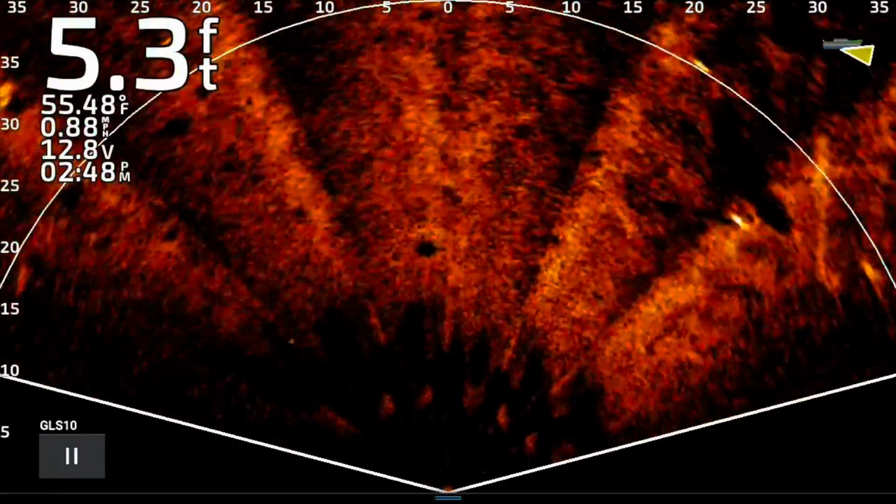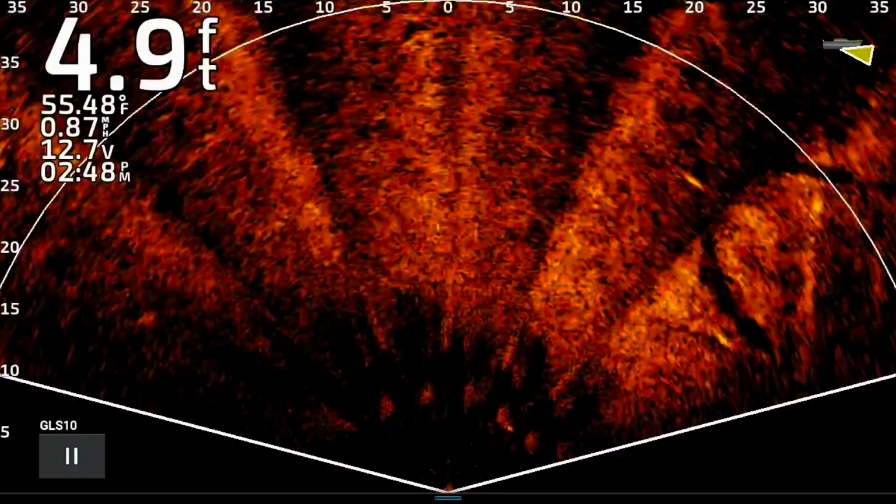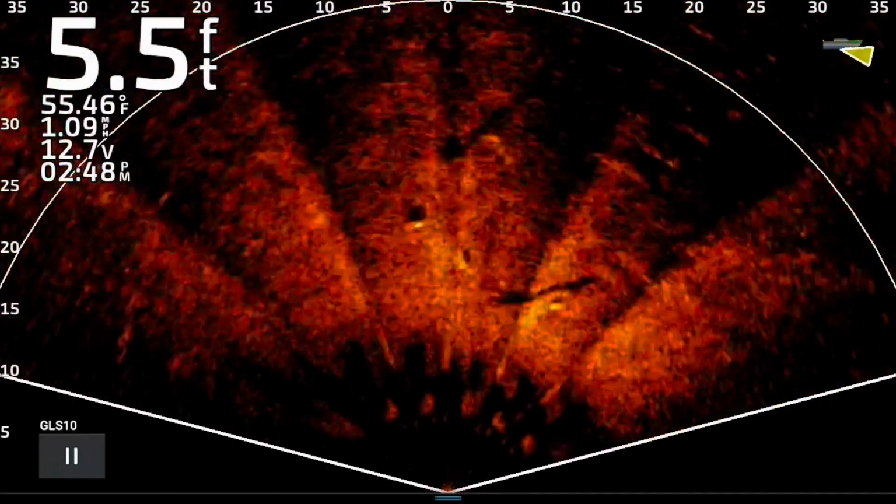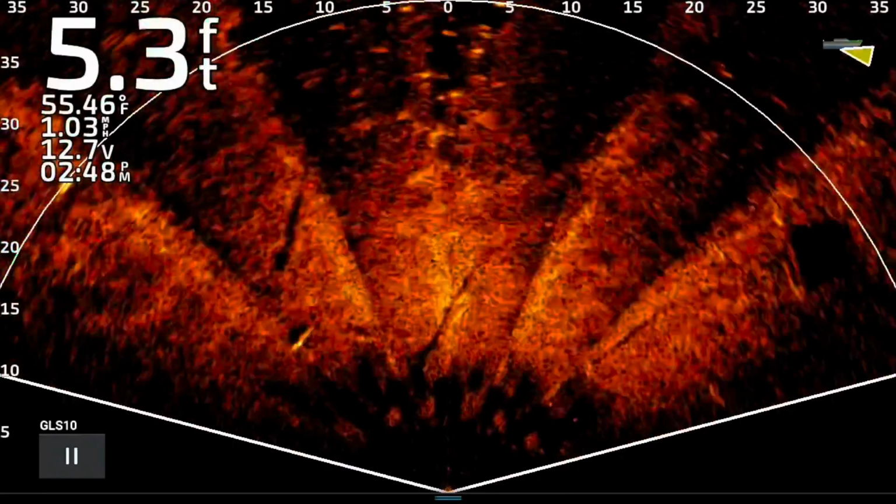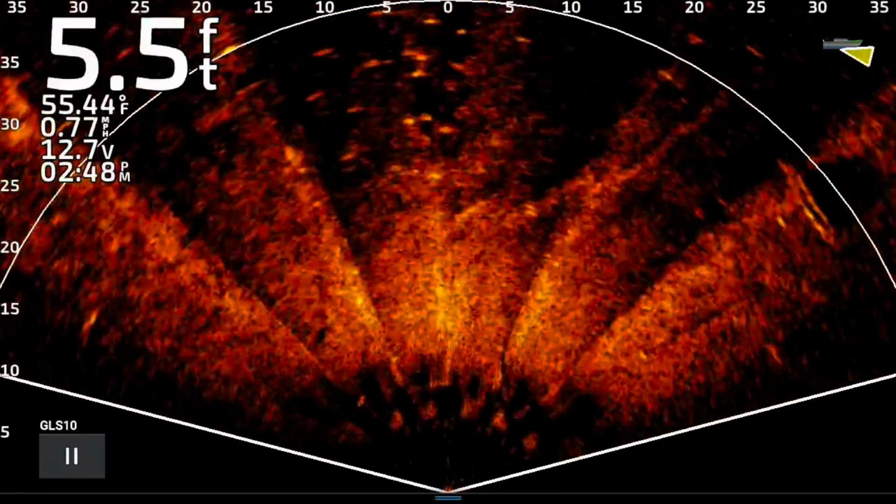On the right side here coming up, you'll see a seawall, and you can see that seawall, a real definitive line of a seawall. And these are just neat things that I record while I'm out there fishing, and I thought you might like to see some of these things.